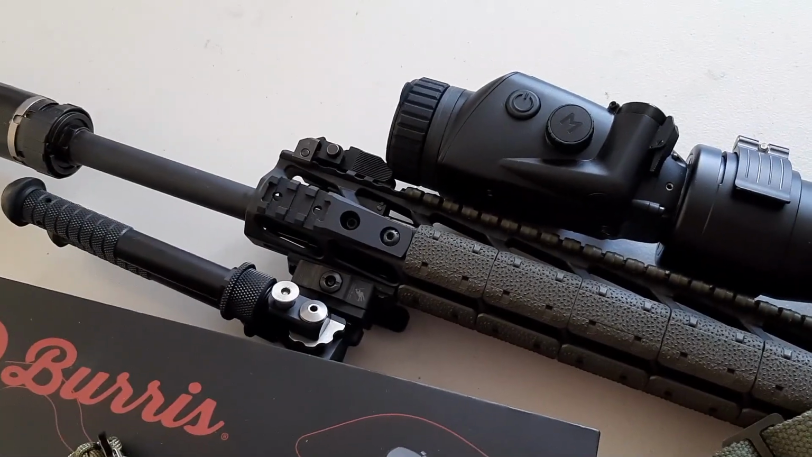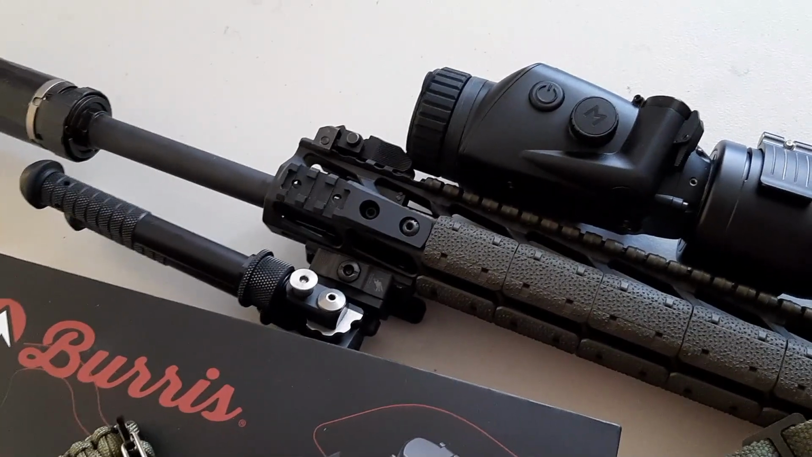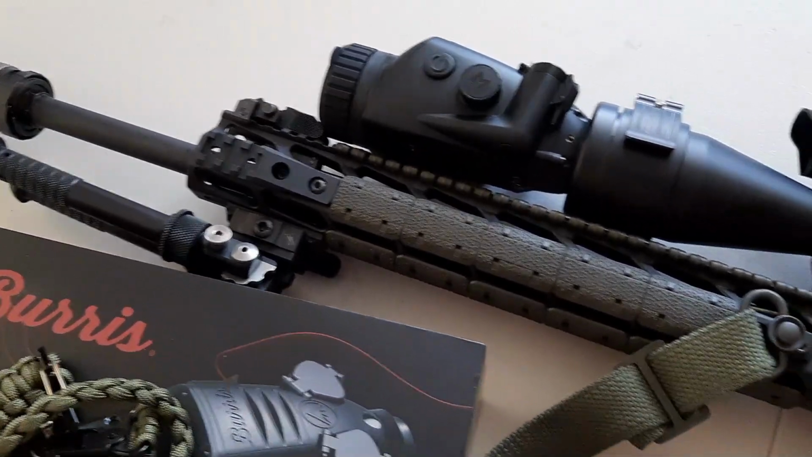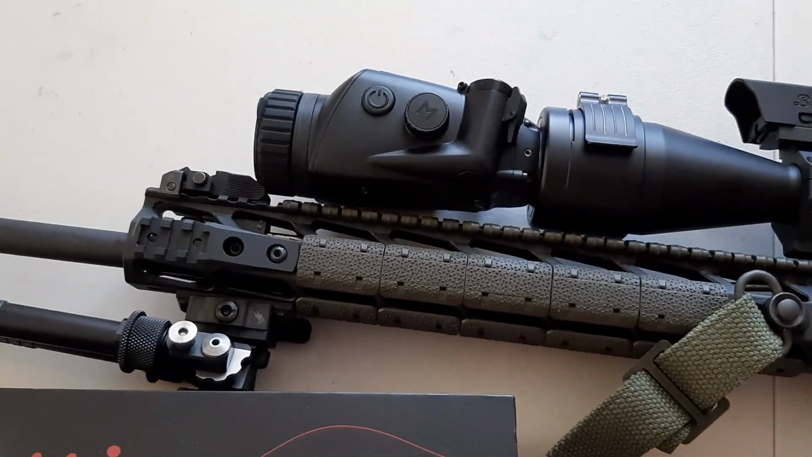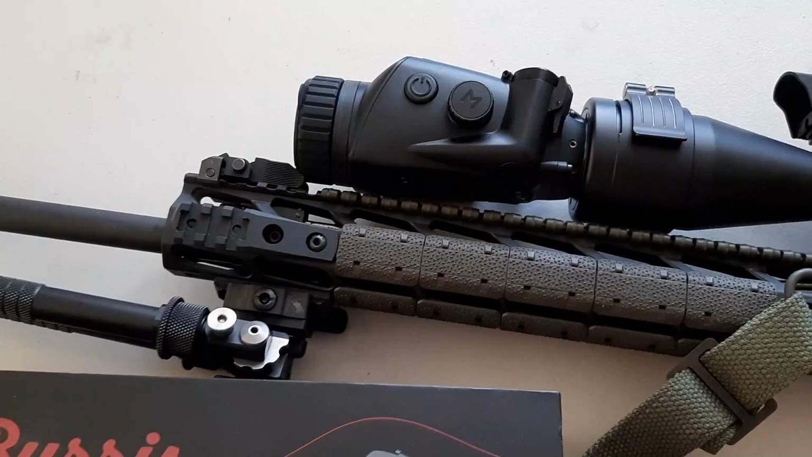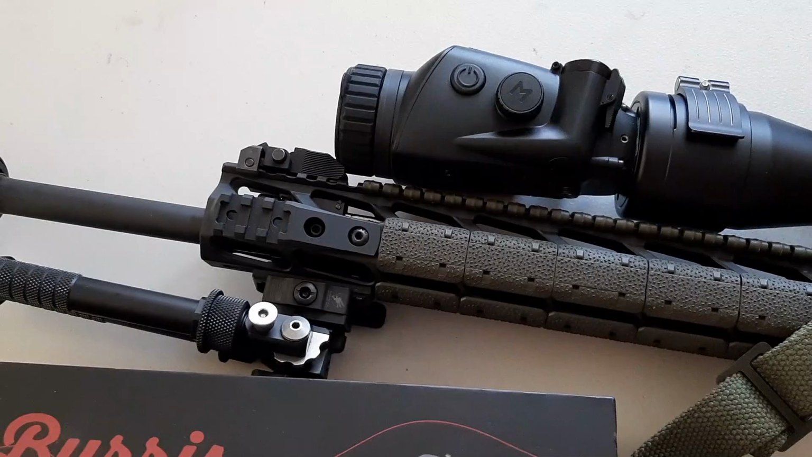And they also give you like 3 separate settings. In addition to the 3 preset zeros, you have 3 settings depending on what situation you're in, what environment you're in. The thermal optic will adjust the colors so you can see things better or more clear depending on what you're trying to do. They have the enhanced mode, they have the nature mode, and then they have like a high contrast mode.